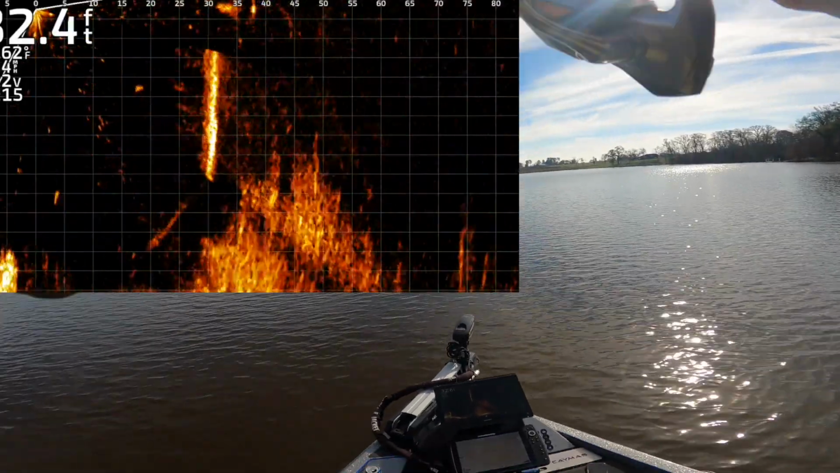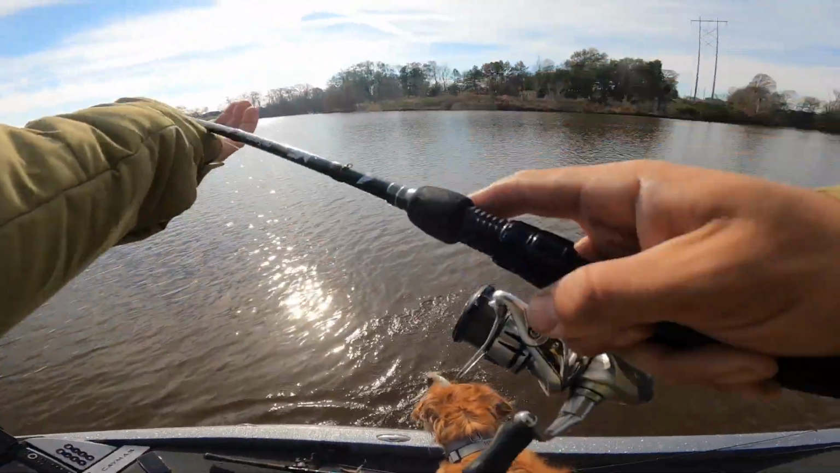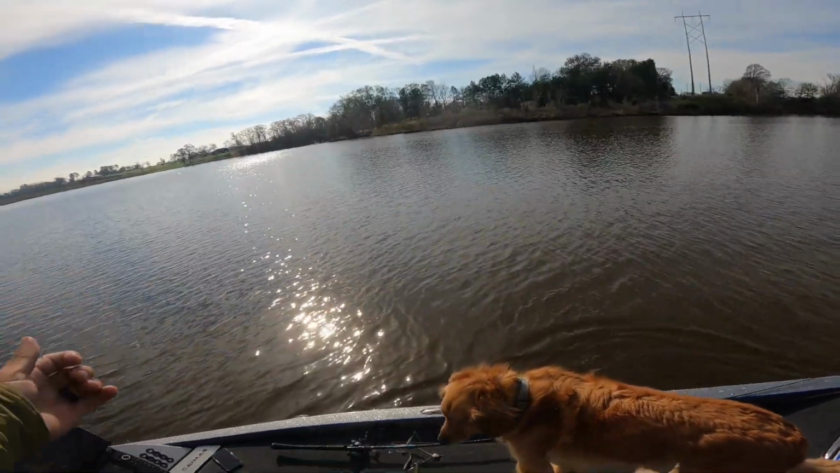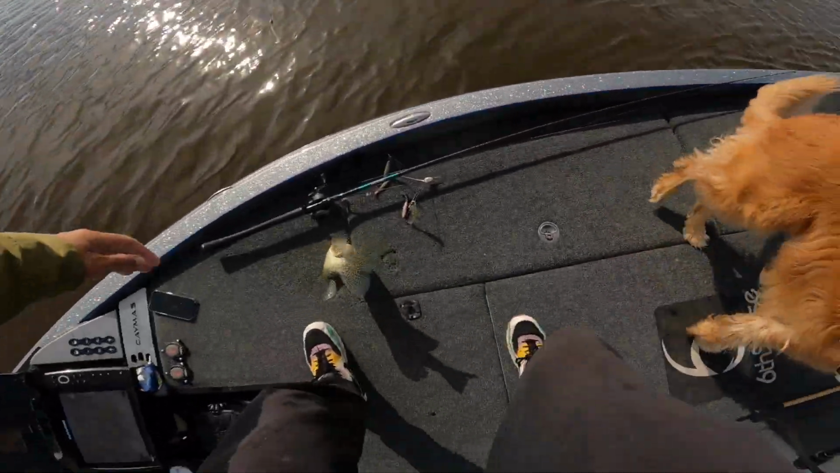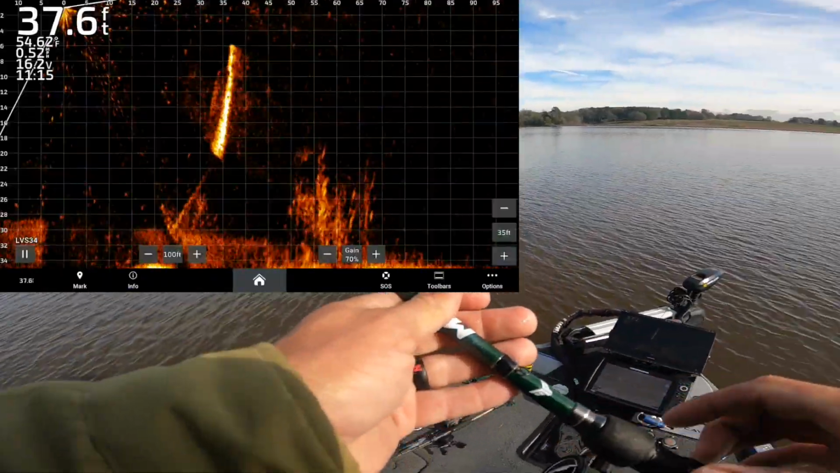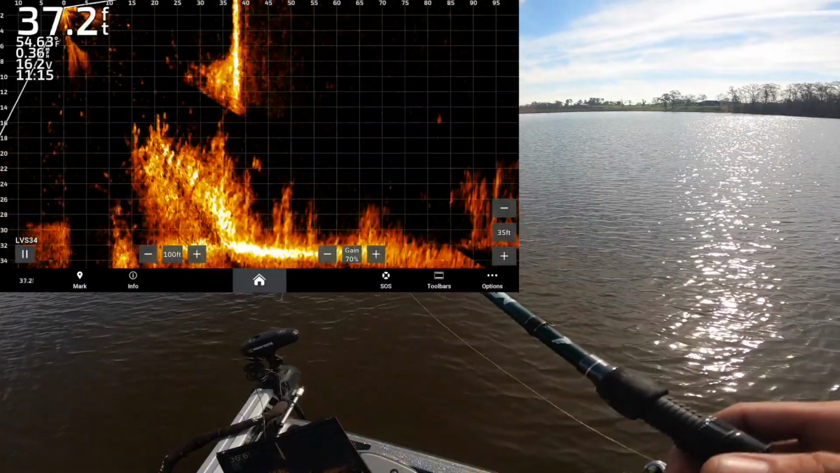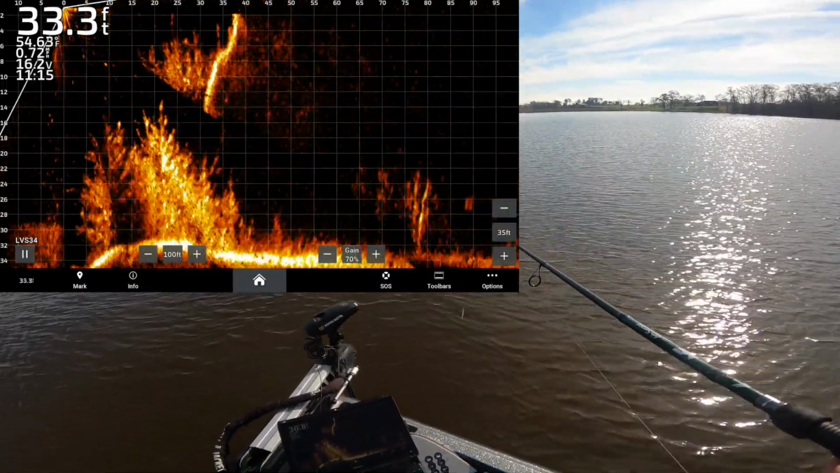Got it, sucked it in. That's what I've been doing. I speed it up a little bit and it just gives it that effect that it's getting away from them. It's a big enemy, and they like that a lot. Big old slabby one, Em, look. Emmy, look. Big old slabby one. But yeah, when you pick up the speed on that, it really gives it an effect that it's getting away.